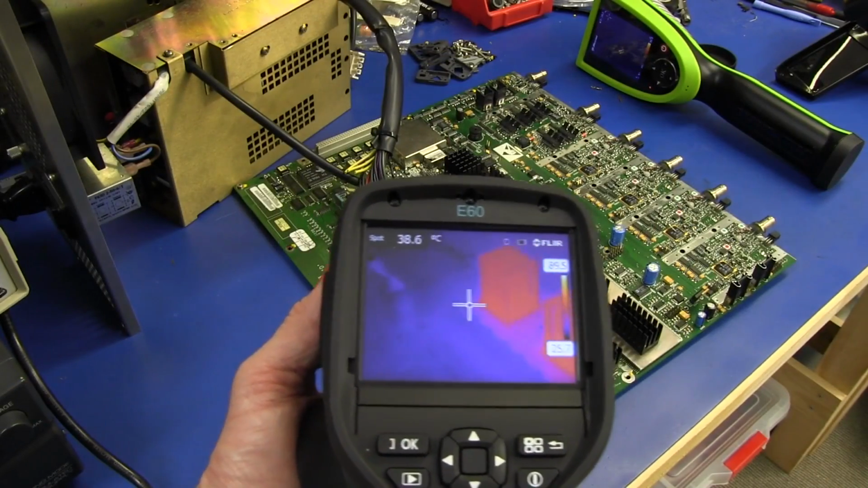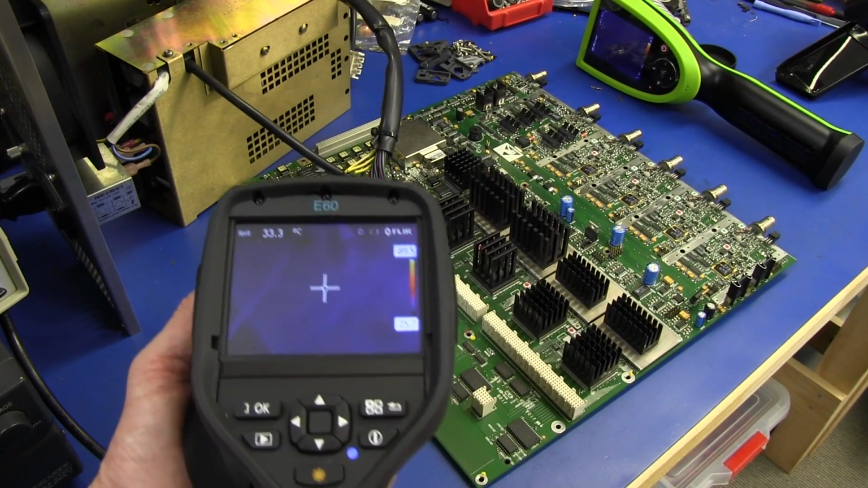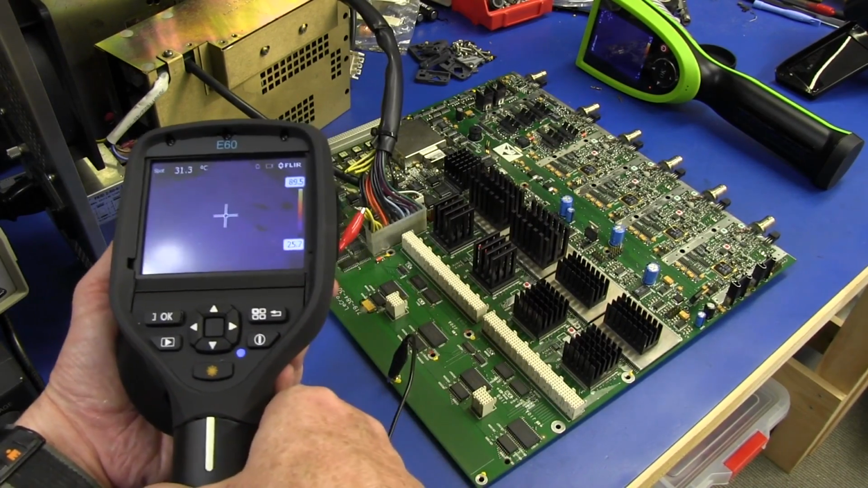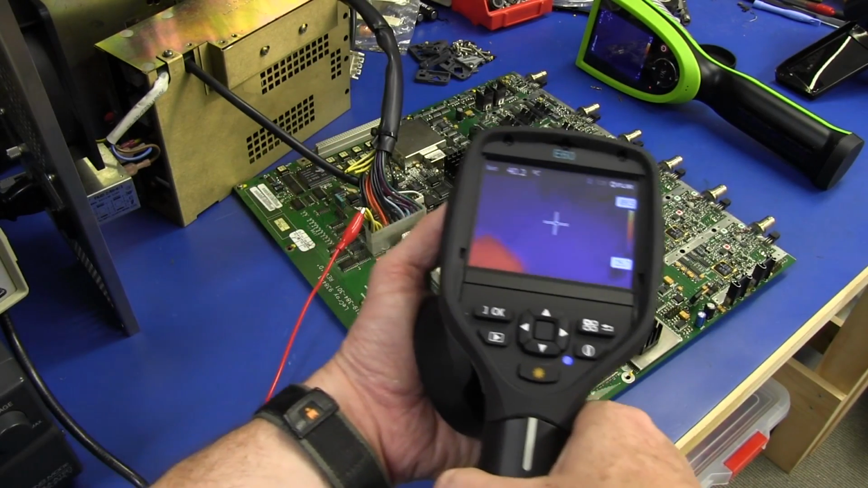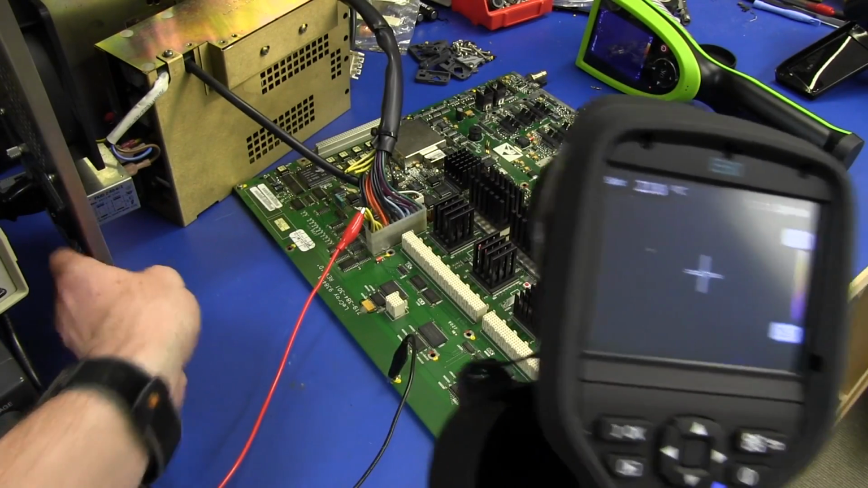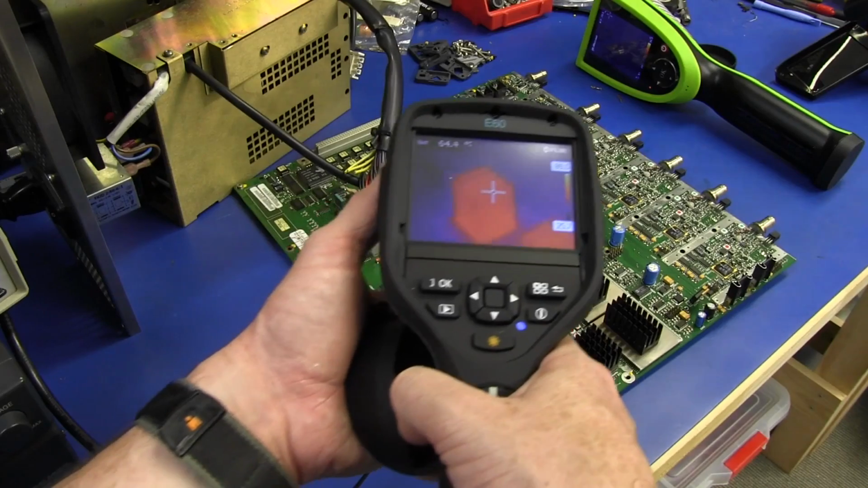Now I'll have a quick scan around the board again with just the 3.3 volt rail, and as you can see, apart from the heat sinks and the connector, I've only just switched it on. Everything else is dark apart from those heat sinks. So let's switch on all the other supplies, and we should start seeing a few other things heat up as well.